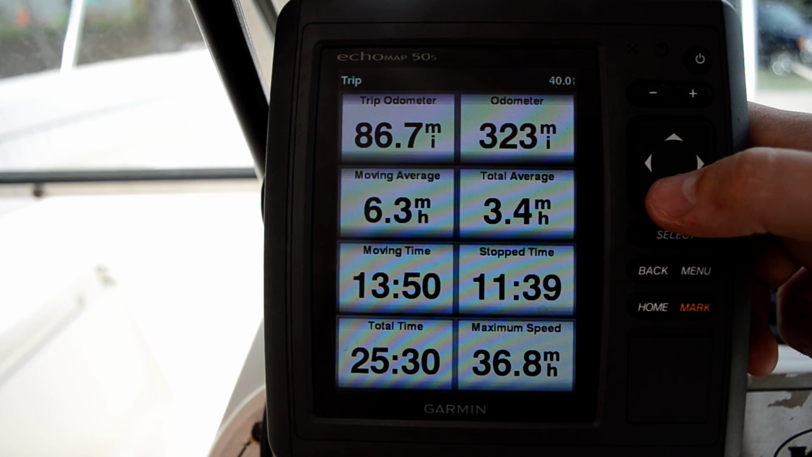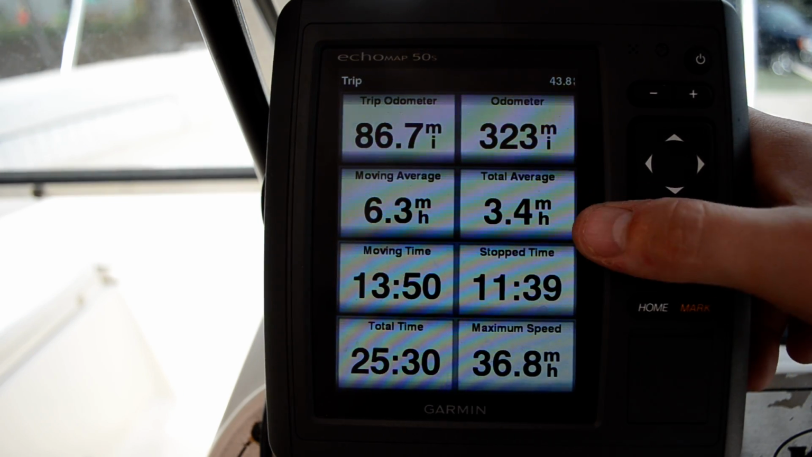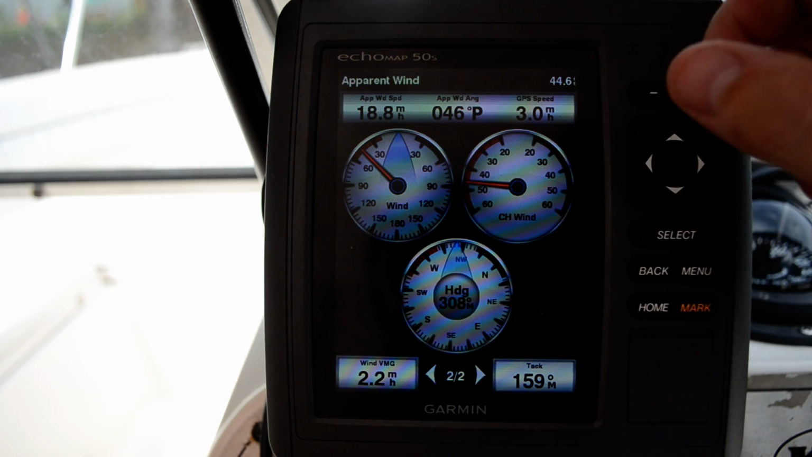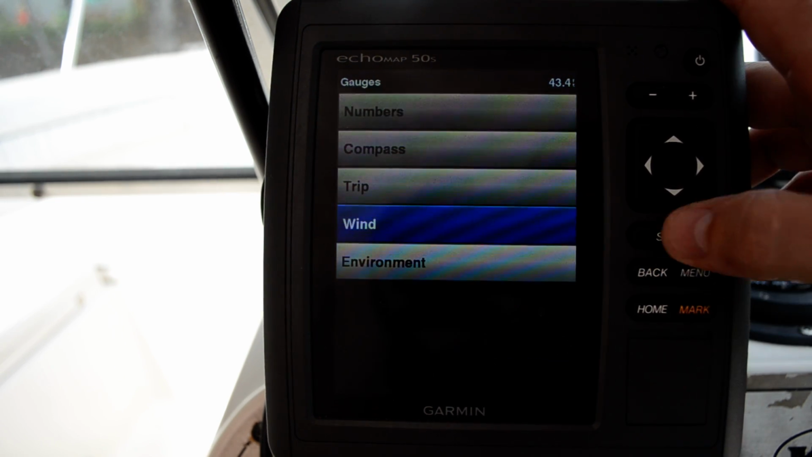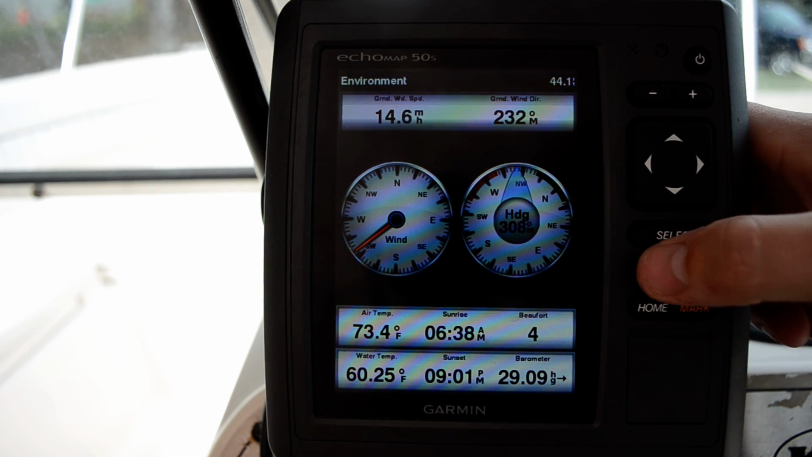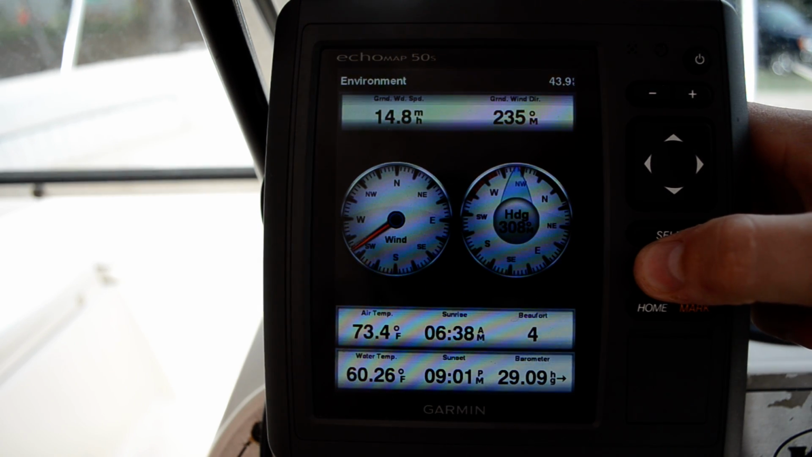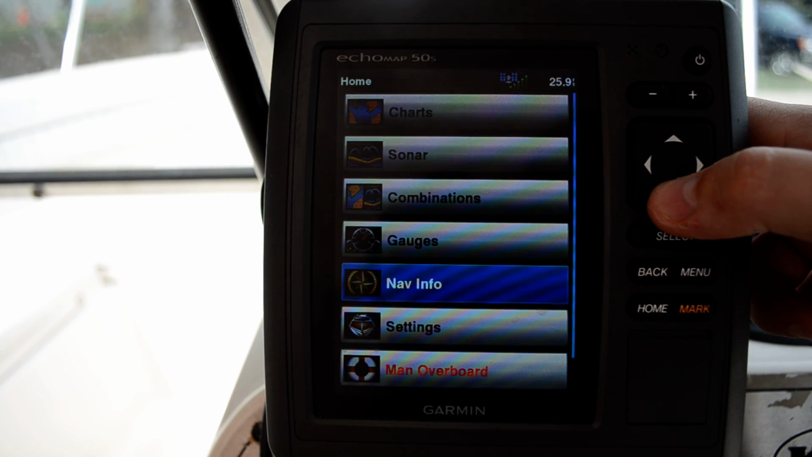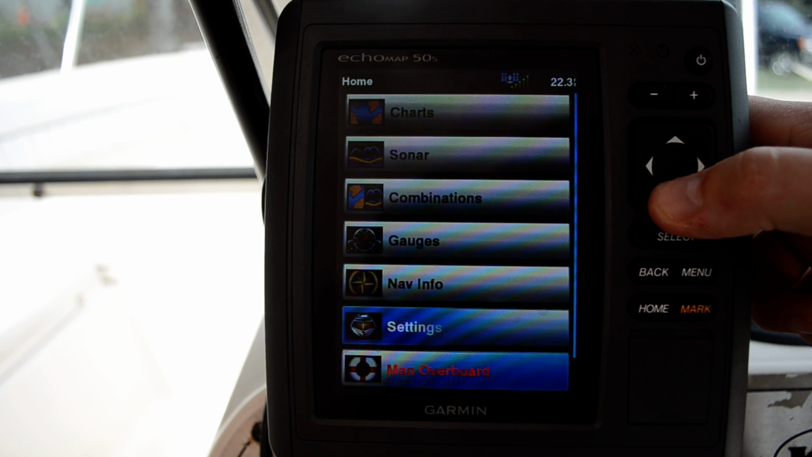For some of you sailboat guys and whatnot, there's all sorts of other data that you can pull out of it. The wind, a couple of those screens, and environment. I don't use any of this. I don't have the equipment for it, but some of you may. That's kind of the gist of this.